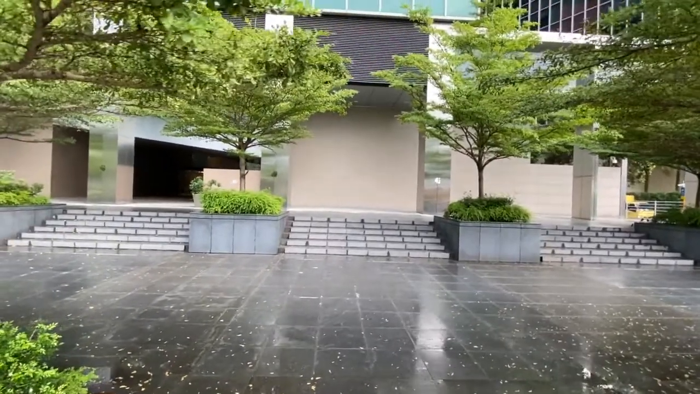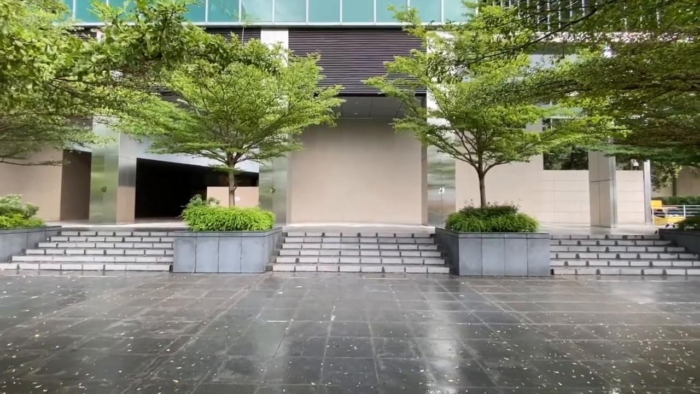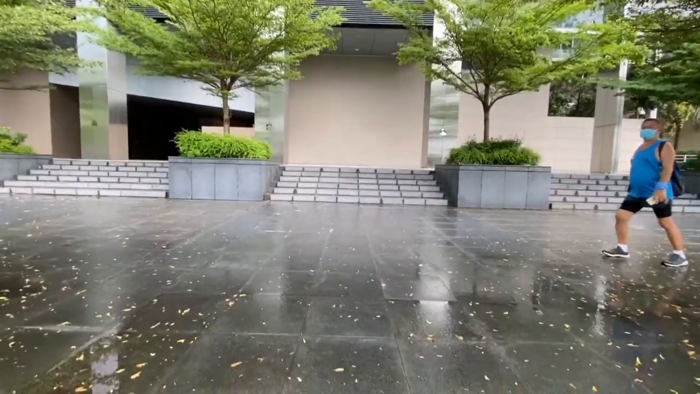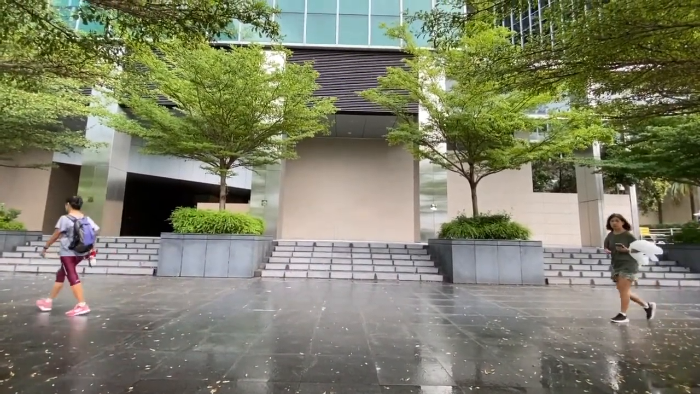Got a nice shot here, and what I'm trying to do is I'm just waiting for somebody to come by. I think that might complete my photo. And I'll just wait for these people to go by. I might try different zooms.